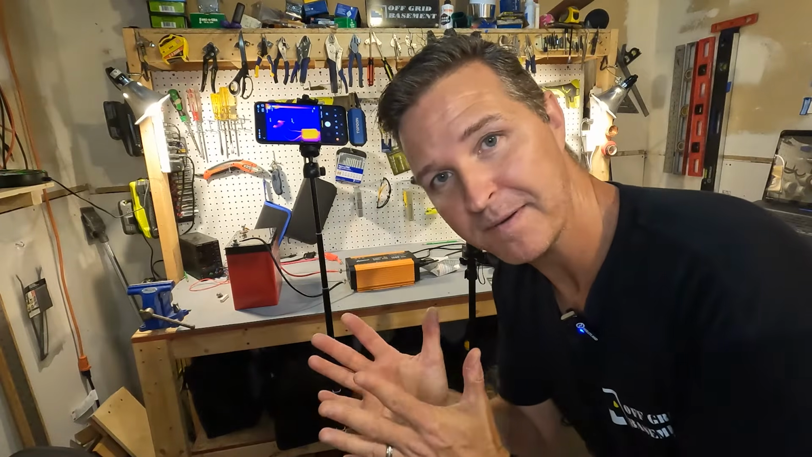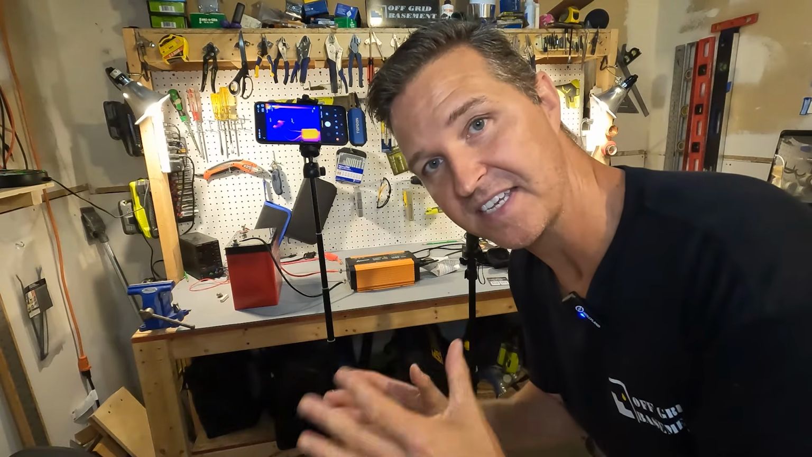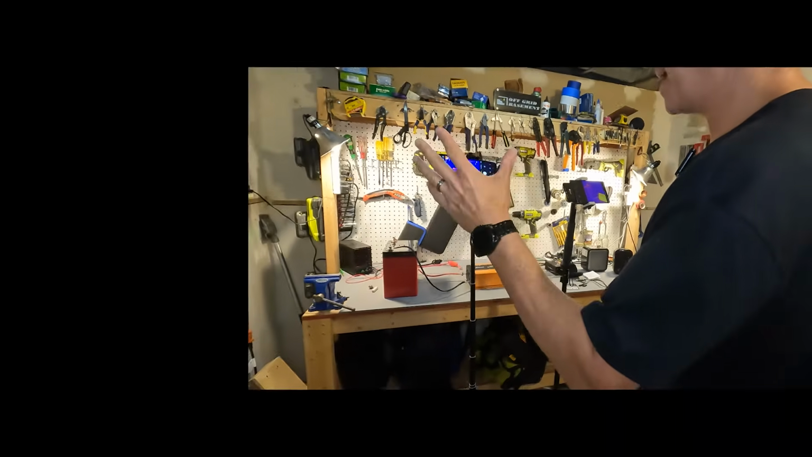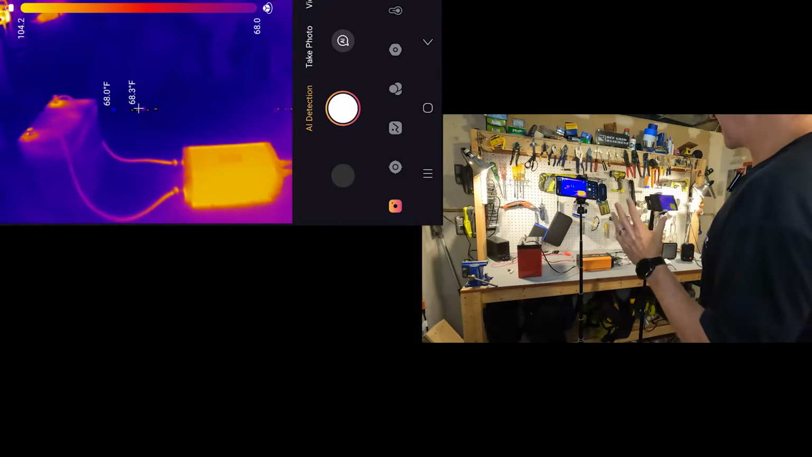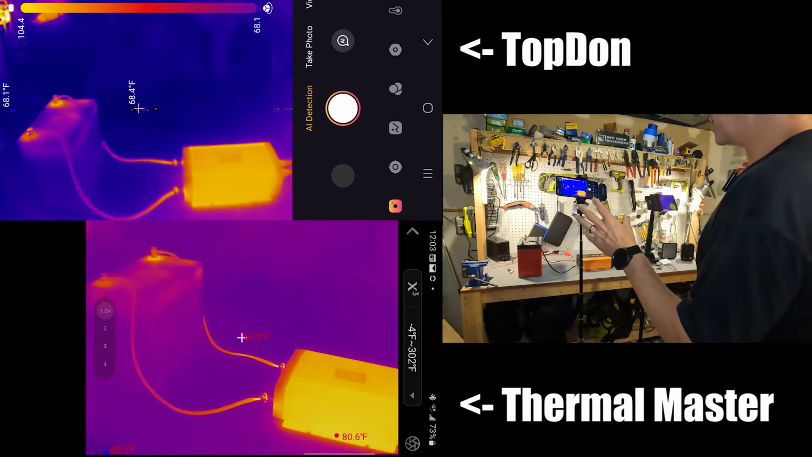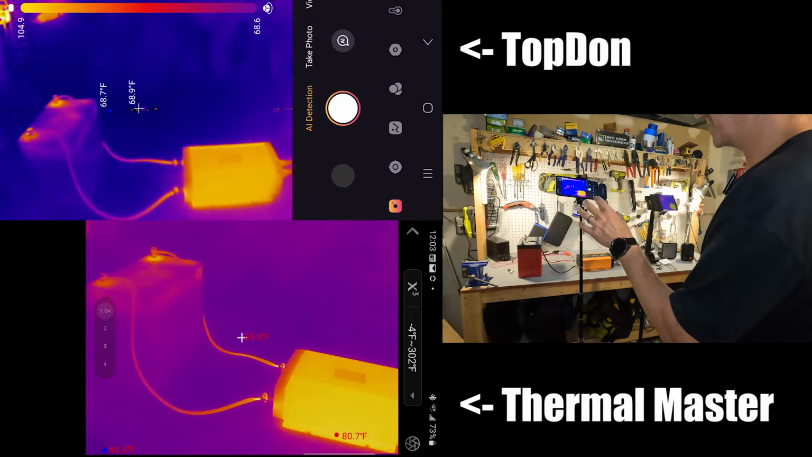Okay, so let's go ahead and put both of these thermal imagers on the screen and see the difference right off the bat. I'm going to have the TopDon on the top and the ThermoMaster on the bottom of the screen. I'll go ahead and label them just so you know. With the TopDon, you can see that it is not very good with the resolution. It's kind of fuzzy.